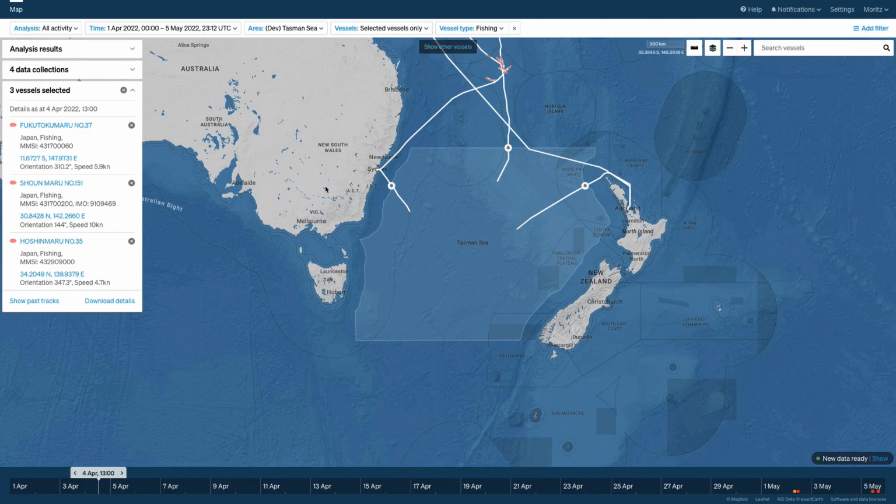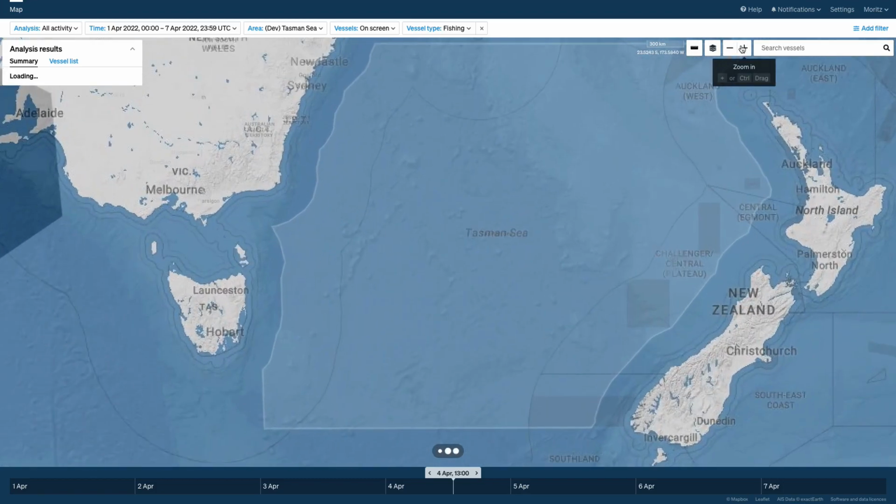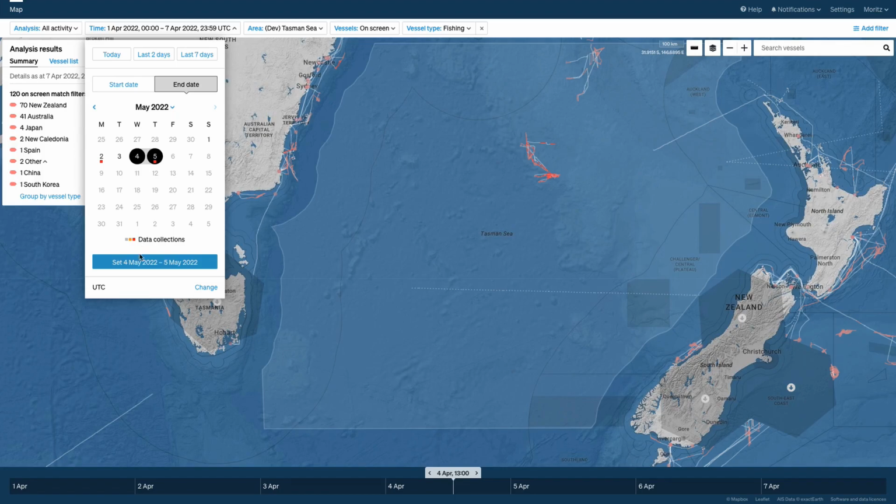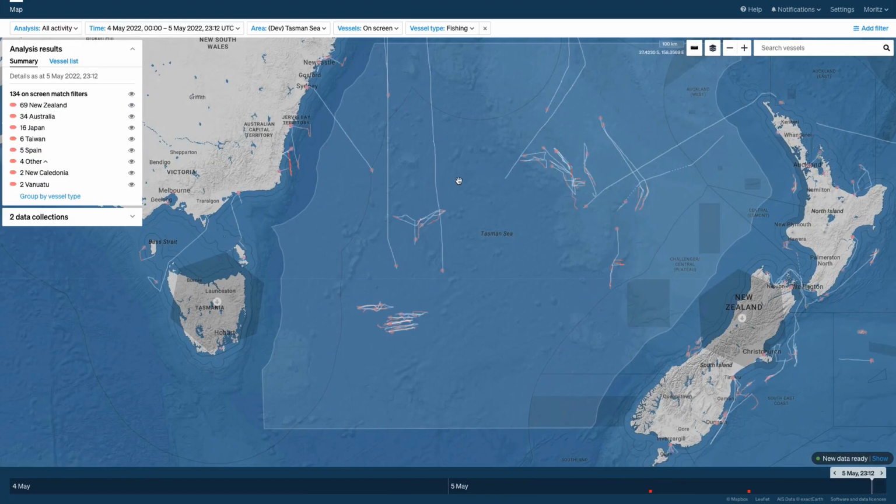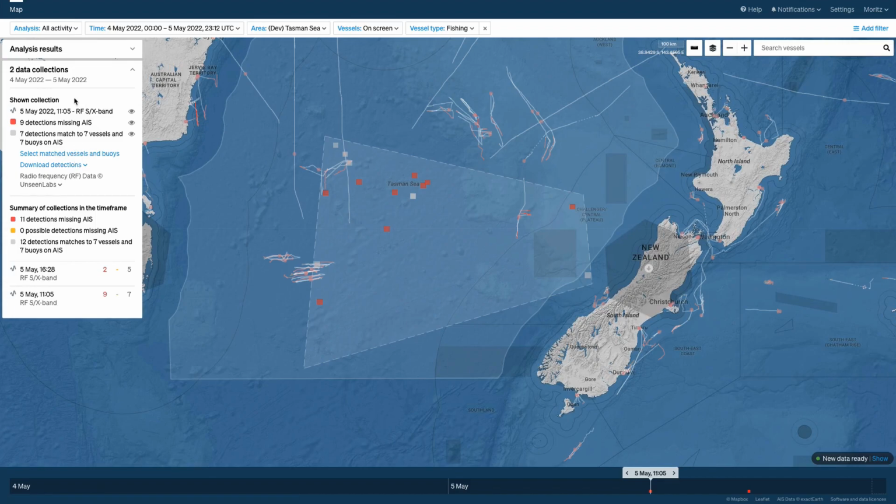Okay, back to our area of interest. I'm going to unselect those 3 Japanese vessels and zoom in a little closer and also set the time to today, plus 1 day to the end. Now, we've had our data collections today. Unseenlabs. The first scan was collected at 11:05 a.m. UTC. This one is displayed. The results are displayed here now.